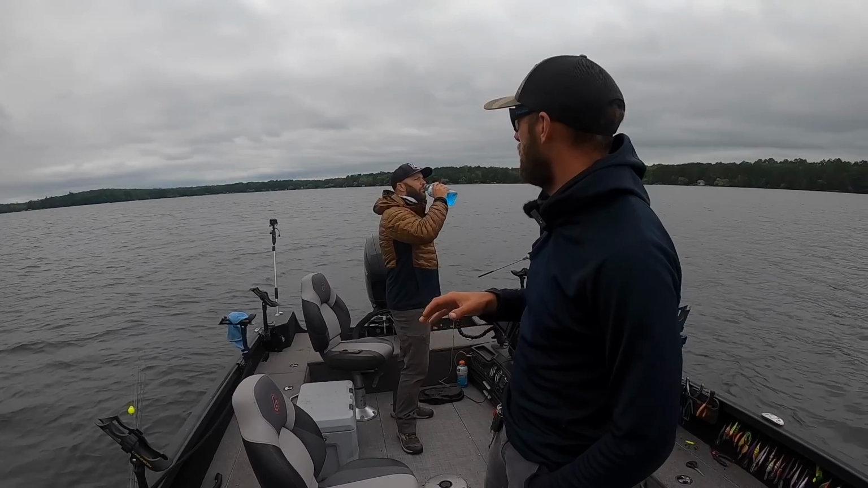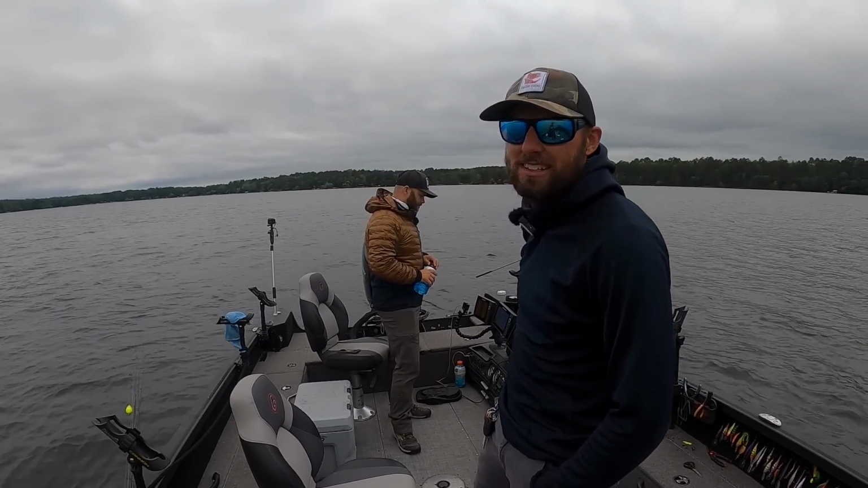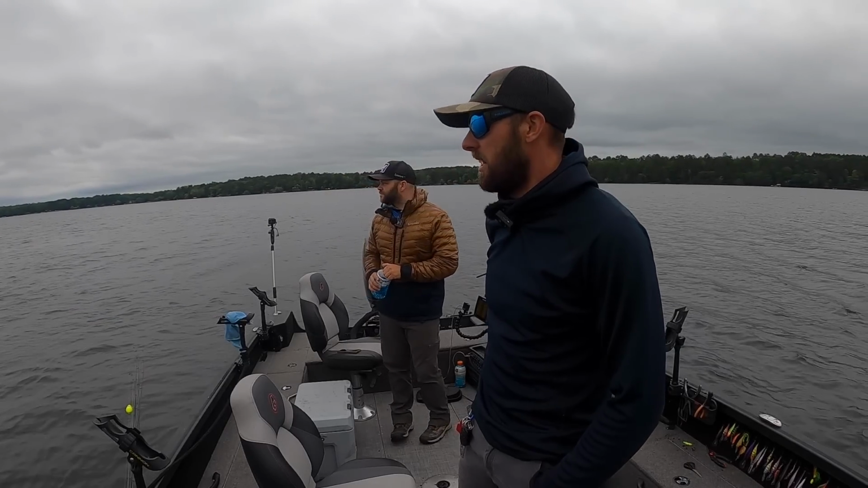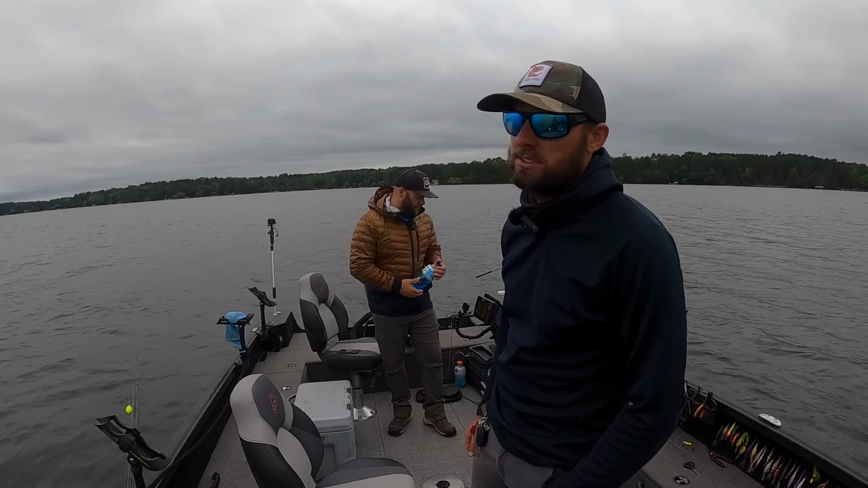Now, ever since I've stopped the boat and the boat spun around, you guys have now seen the whole lake in this amount of time. Not very big, small lake. Very small. There's also not a lot of structure out here. No, not much. I'm just looking at the map. There's a point, a couple humps, that's it.